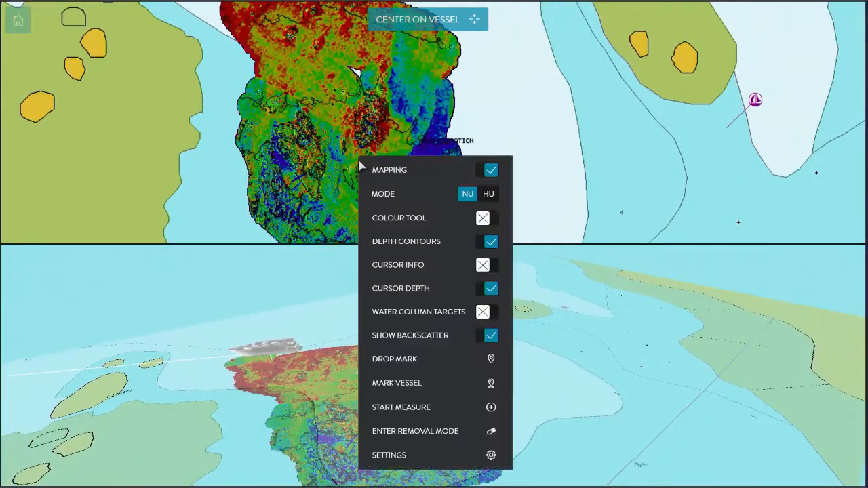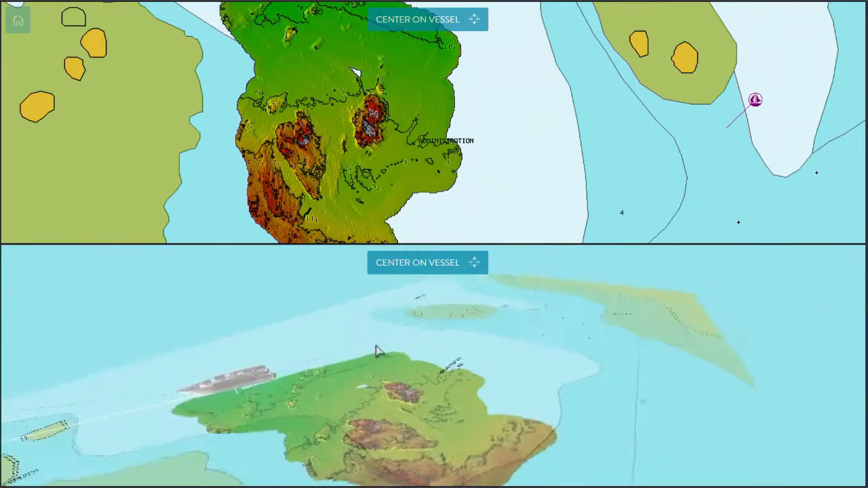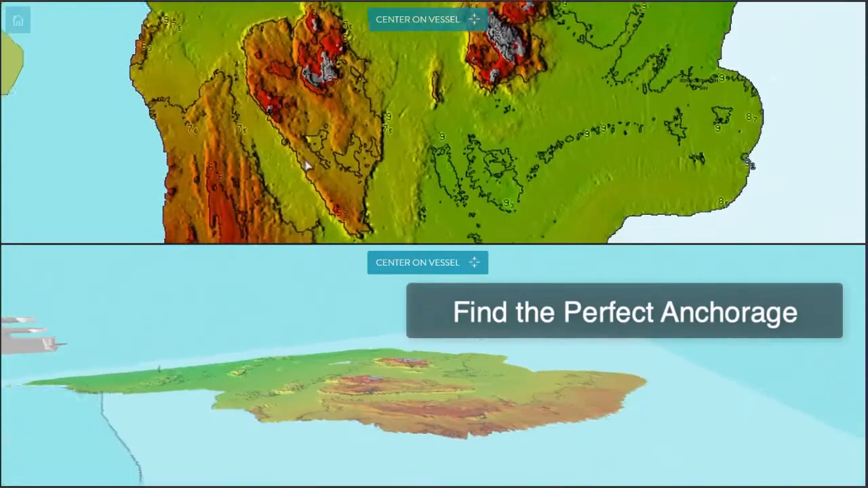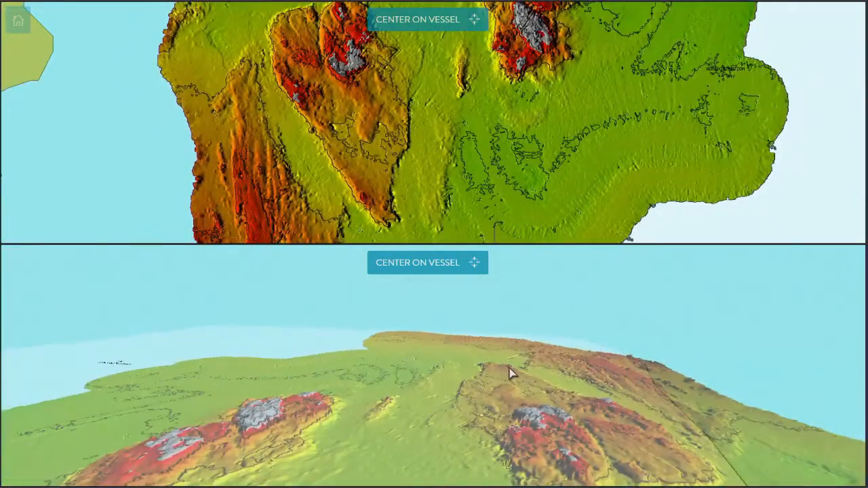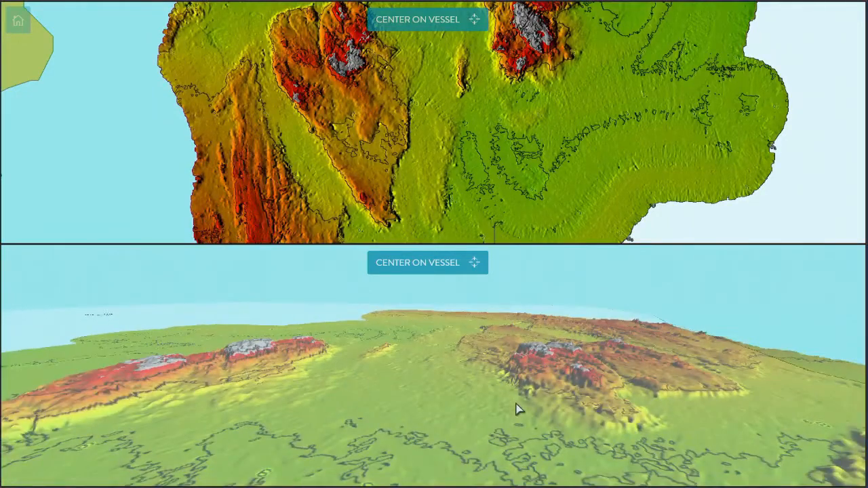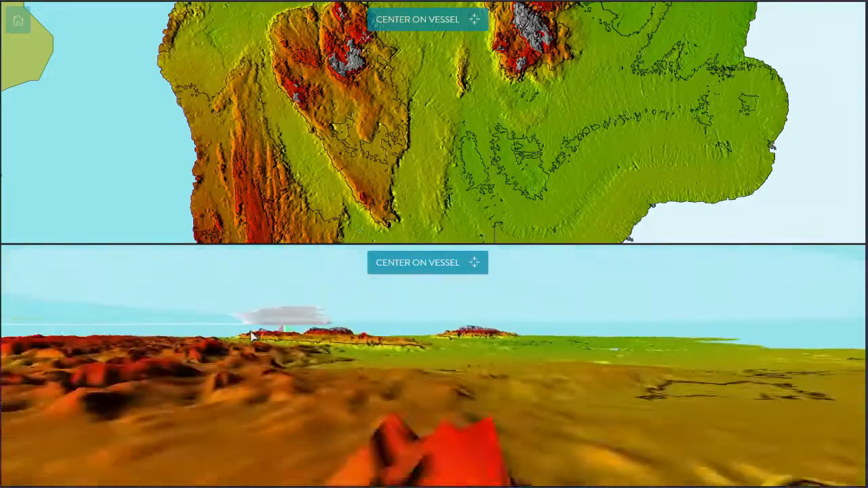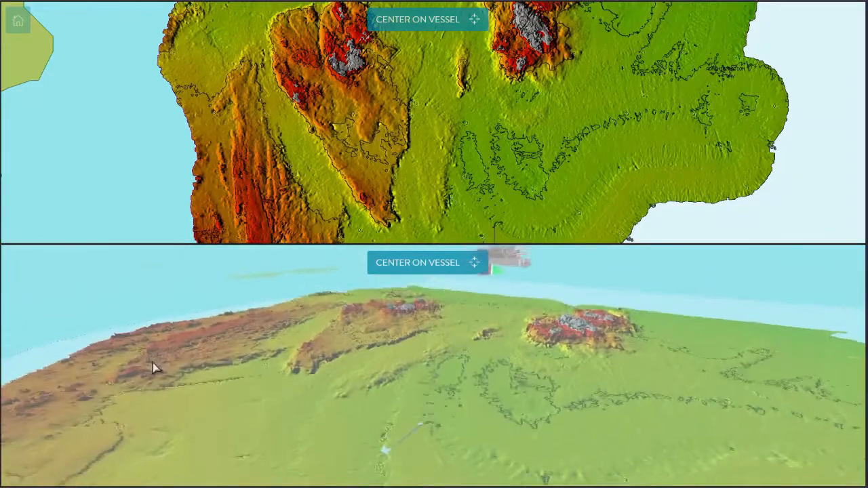On our bathymetric imagery, green areas are the deepest, red areas are shallow, and the grey areas are very shallow. And with our 3D map on the bottom screen, we have a very clear, very accurate picture of the sea floor in Administration Bay. And we know the perfect and safest place to anchor our superyacht for lunch, for the night, or for whatever our plans happen to be.